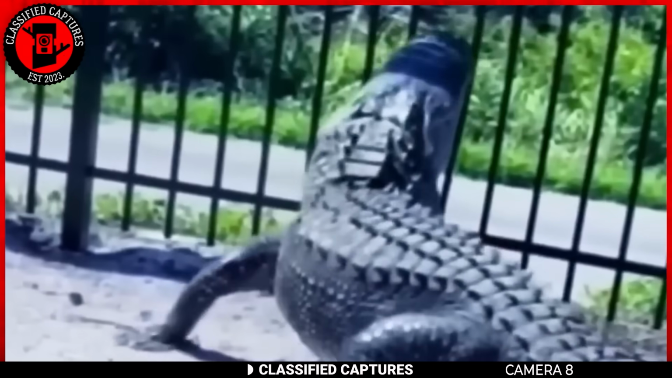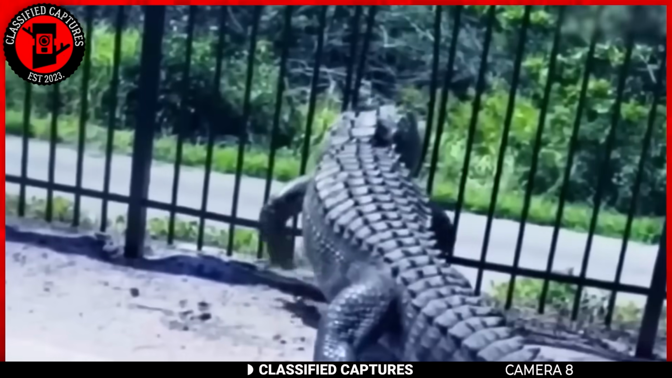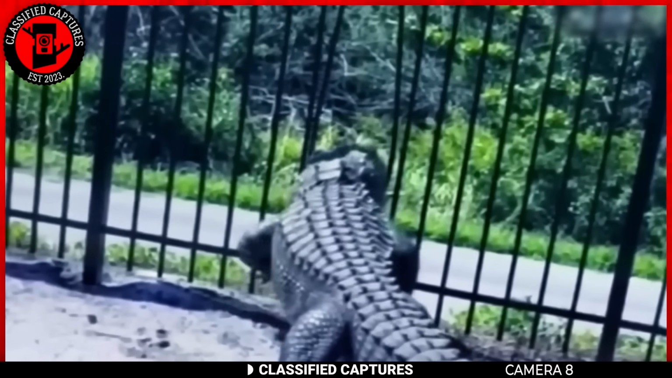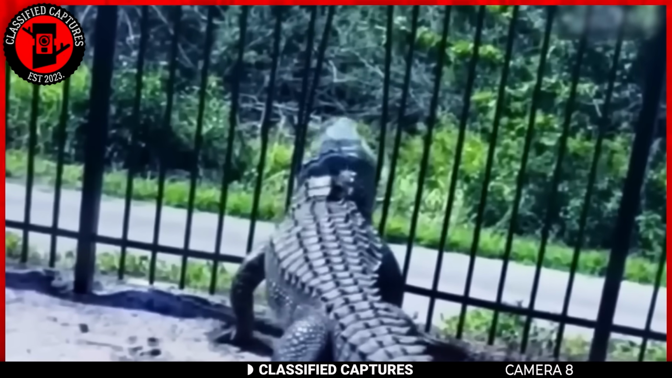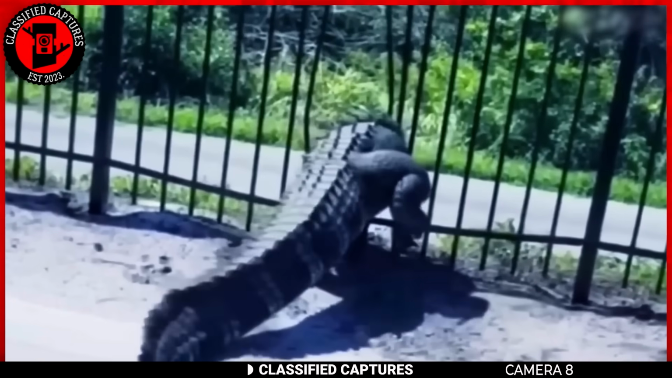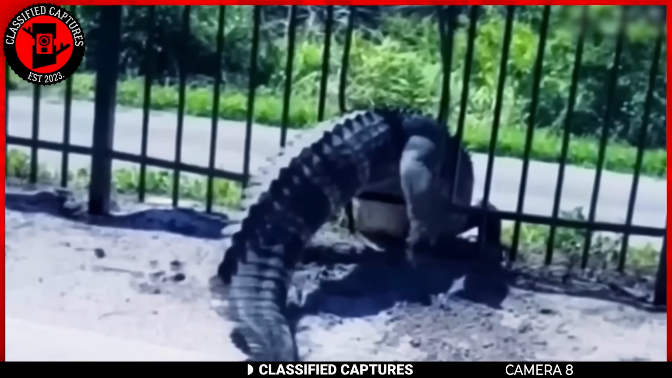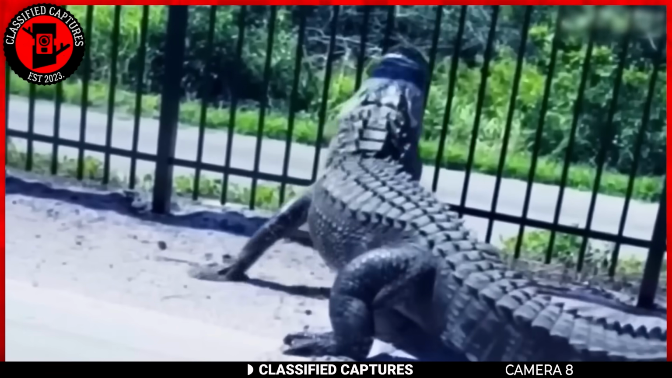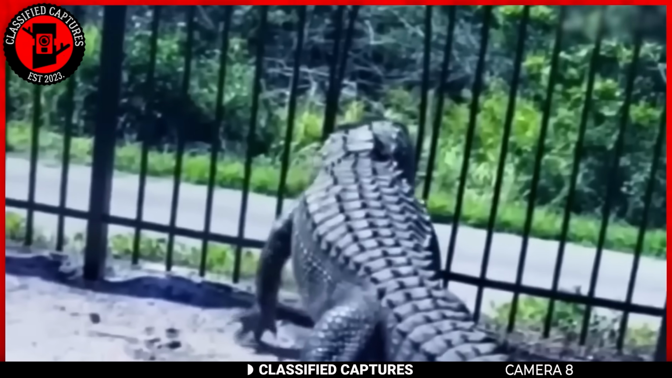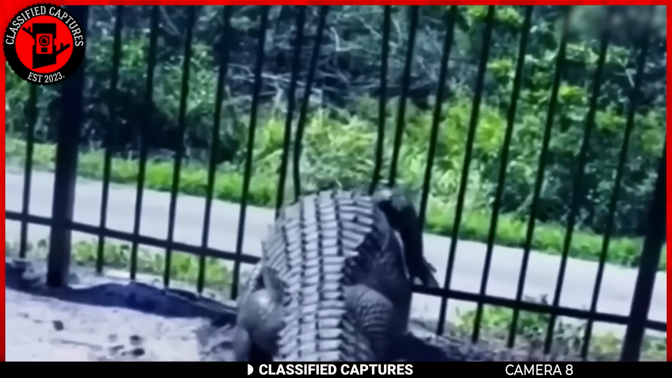Next, we have a jaw-dropping moment caught on camera. An alligator casually strolling along its path encounters an unexpected obstacle, a sturdy metal fence blocking its way. Most creatures would pause and perhaps reconsider their route, but not this resilient alligator. With an impressive display of strength, the reptile takes matters into its own hands, or rather, jaws.